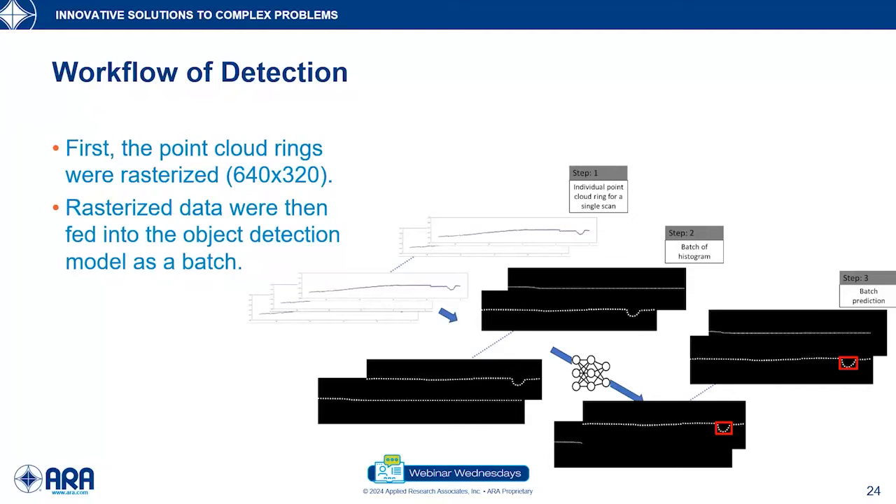So once we have the pre-processing steps done, we detect the pothole from the LiDAR point cloud. This slide shows the overall workflow of the detection. First, the LiDAR point cloud was rasterized using 640 bins in the horizontal direction and 320 bins in the transverse direction.